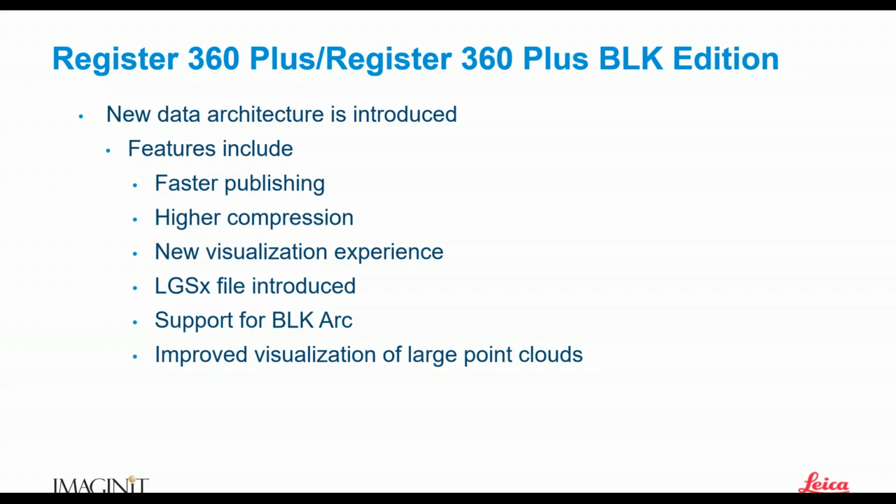New visualization experiences, being able to view our point clouds in different ways. The LGSX file was introduced. Now, yes, this is the same thing as an LGS, except, once again, getting higher compression. Files are getting smaller, not larger.